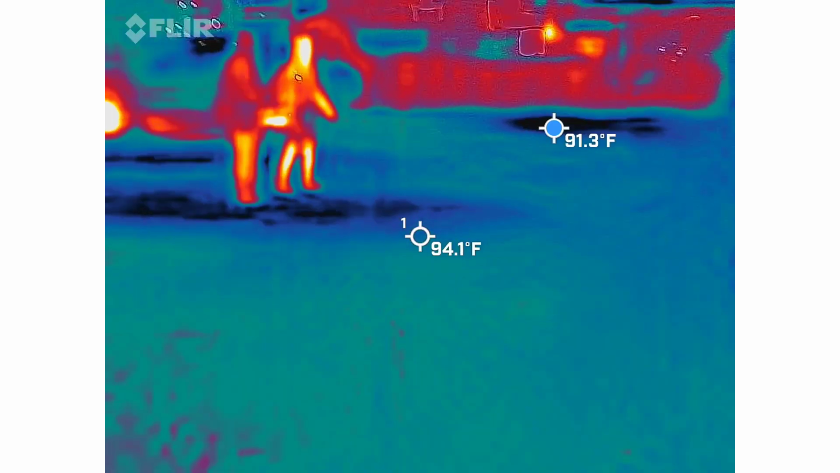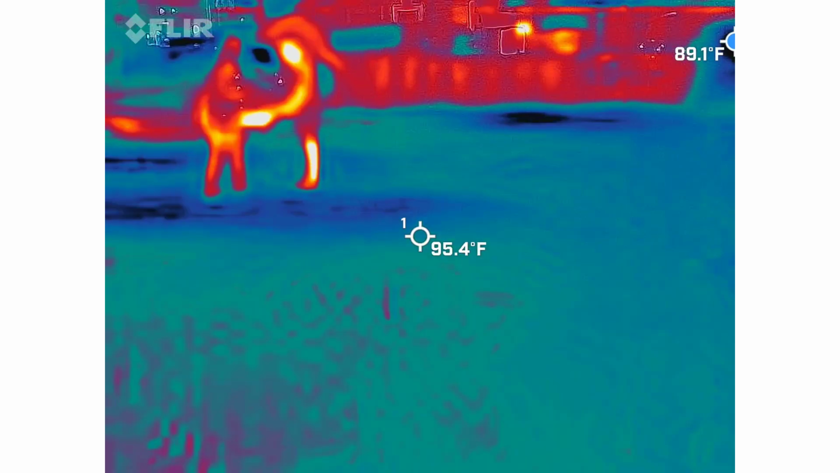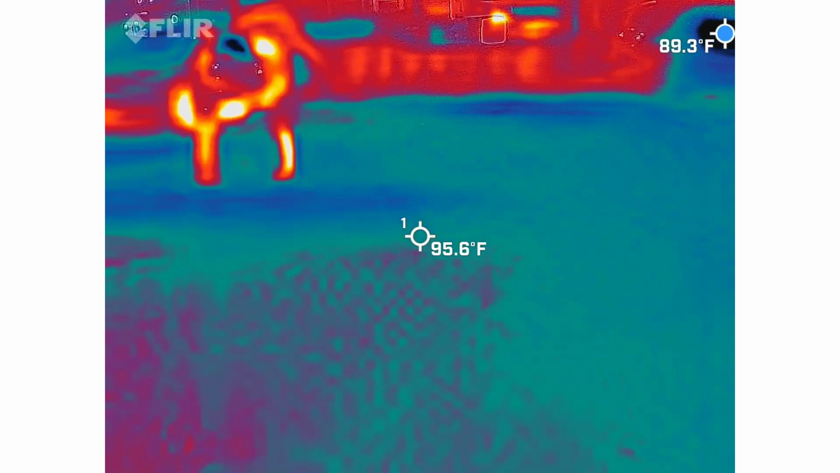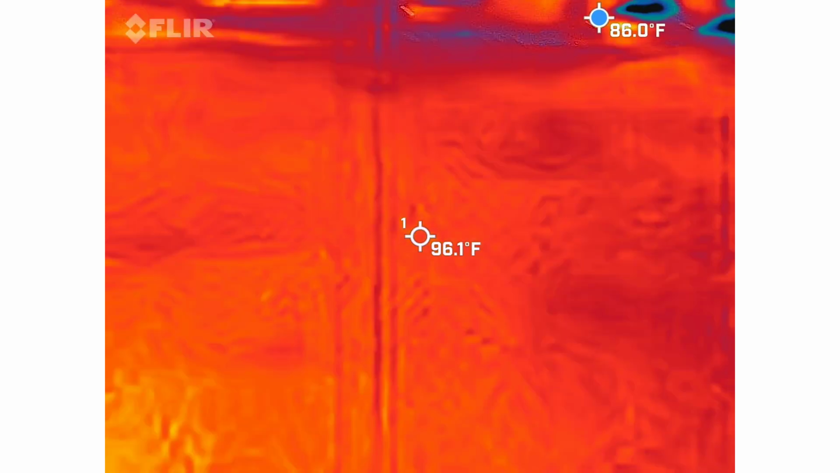Find anything? I don't think so. You're good. Alright. Let's start. He's been getting a lot of hits right over where they are in that area. We'll check it out. Okay. We got their back.